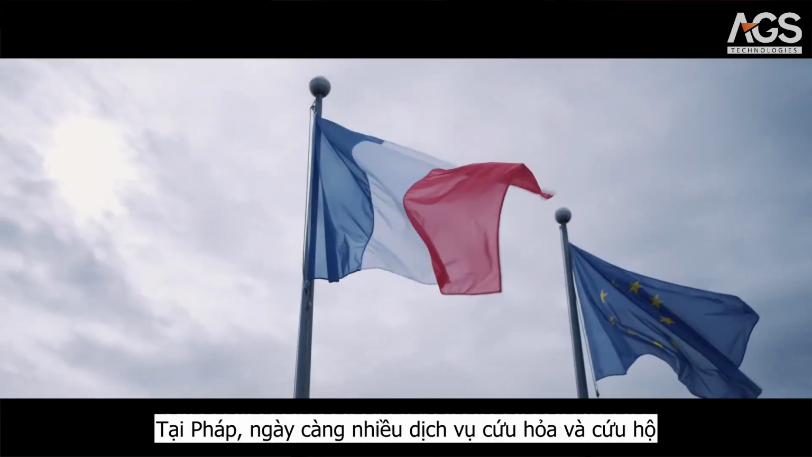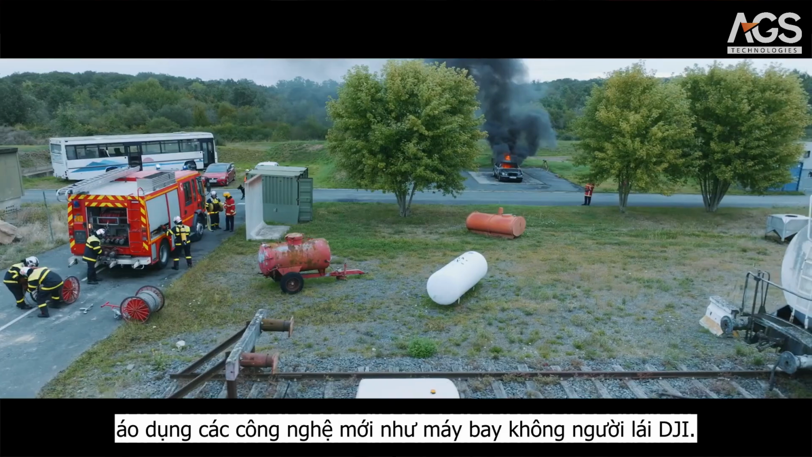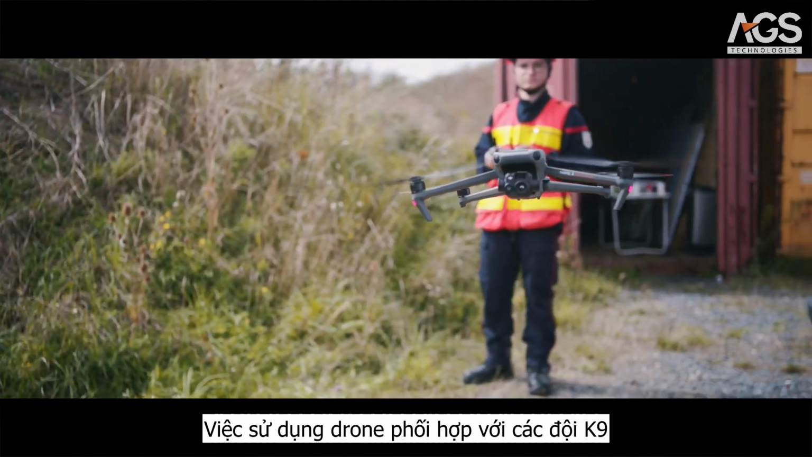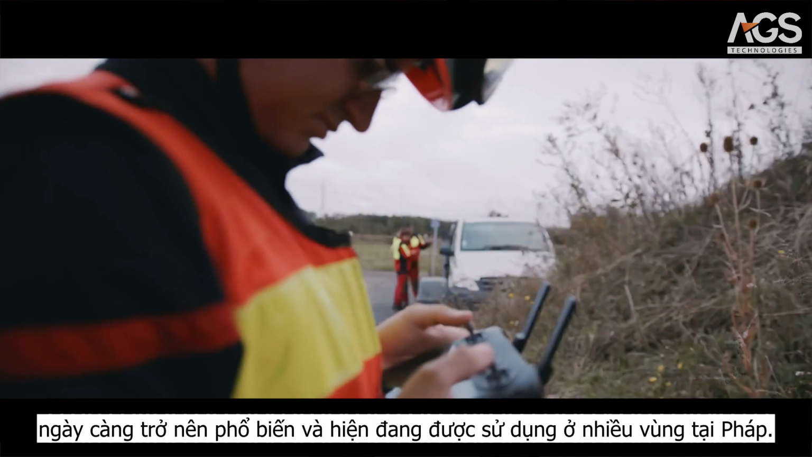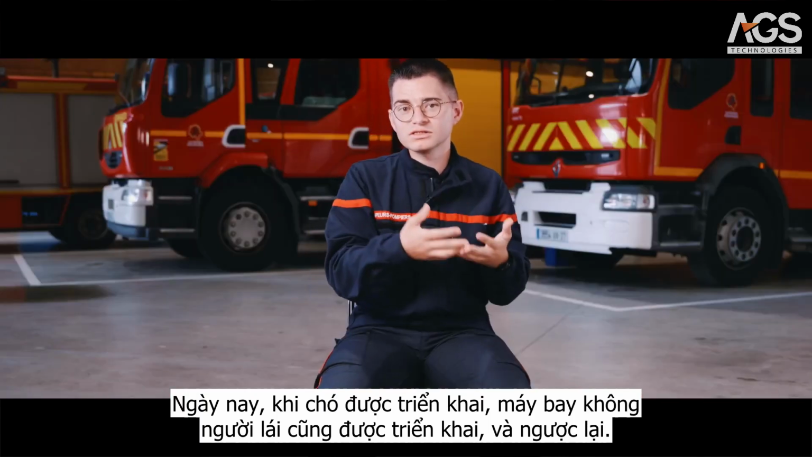In France, an increasing number of fire and rescue services are adopting new technologies like DJI drones. The practice of using drones in collaboration with K9 teams is becoming more widespread and is now being used in many regions in France. Today, when dogs are deployed, drones are deployed and vice versa.